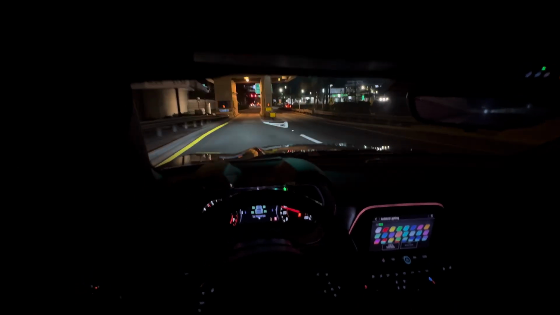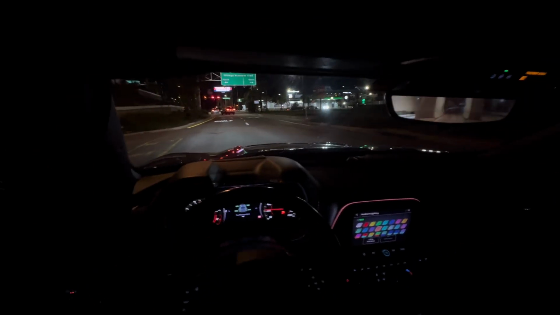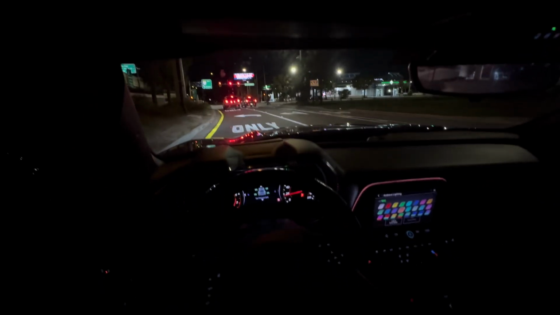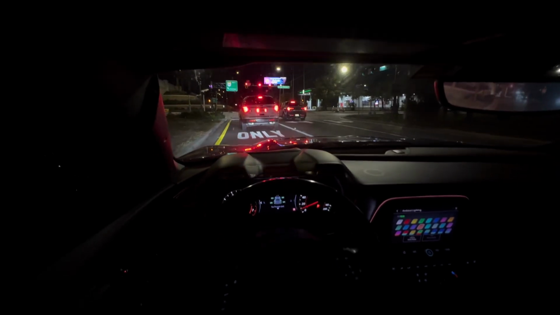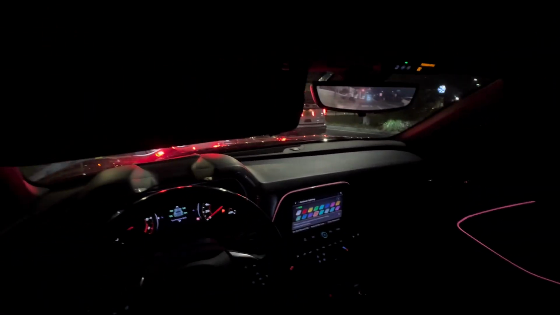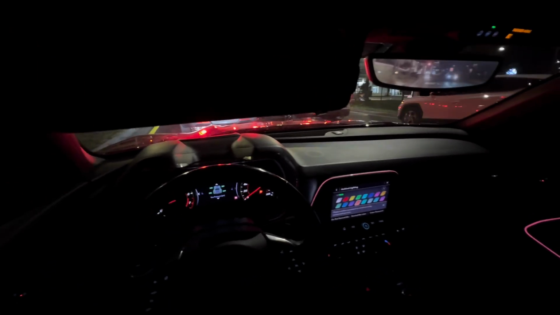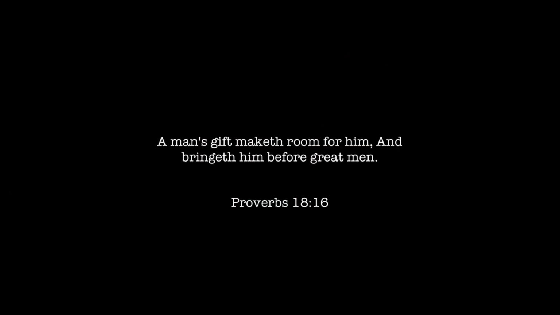Oh, that's the police. Just be quiet. Stealth mode. I don't need no exhaust tickets. I might need to hide the camera. He might give me a ticket because I'm obscuring my vision. Let me put that down, man. Now he can't see you. Oh, damn! They got me. There's two of them. It's over. Dang.